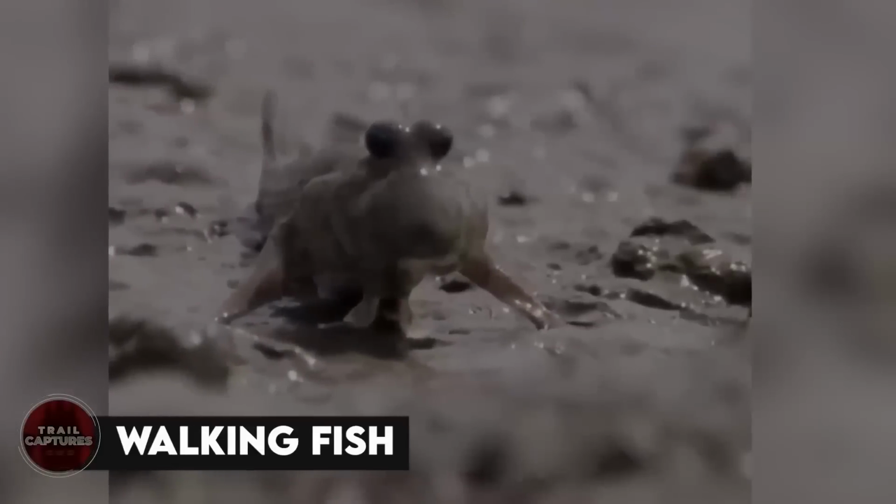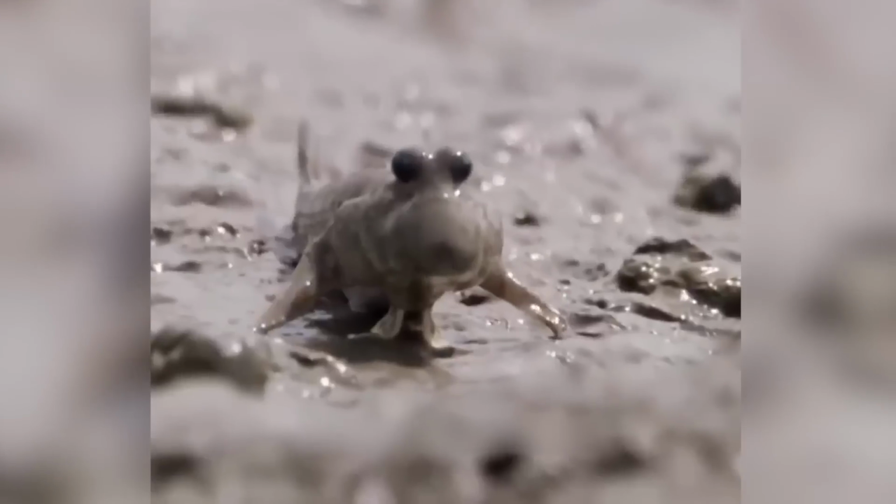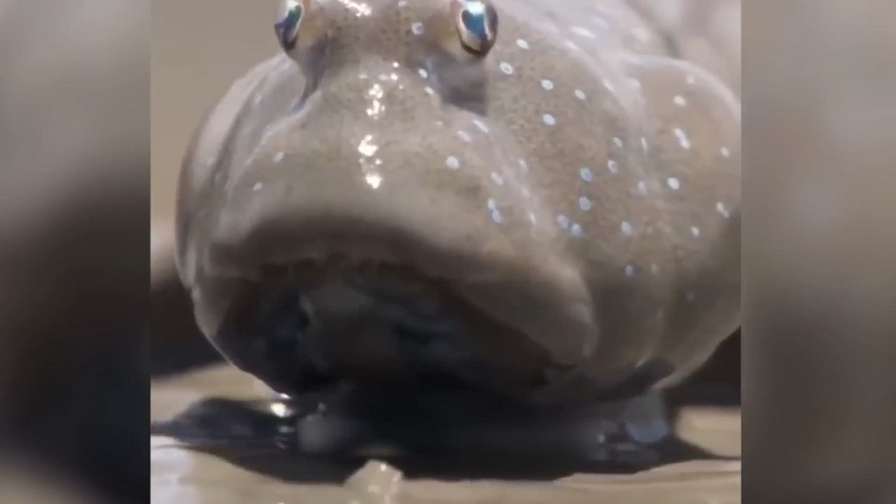Walking fish. What looked like a bunch of school kids going somewhere in a line was actually a group of fish who were having the time of their lives on land. Maybe they just wanted to try something new and were bored with their life in water? Whatever the reason, the fish kind of scared 1 million people on the internet from the video. However, we'll tell you that these are mud skippers, and they're actually known to be able to breathe air while out of the water. Incredible, right?